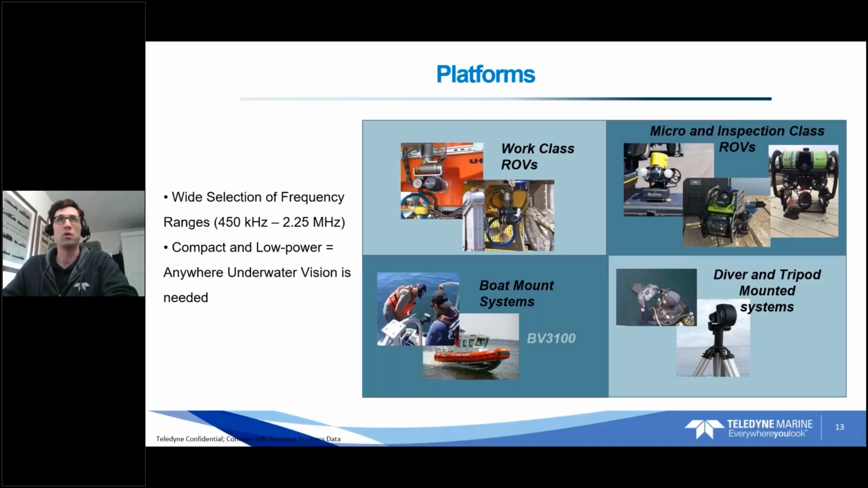It's commonly sold with the Blueview 2D sonar. You can imagine the uses of that for navigation of the ROV, for quick inspections, places where you can't get a surface vessel. Speaking of surface vessel, boat mount system, very common, probably the most straightforward. Attaching the sonar to a pole, hanging it over the side will get you some really incredible imagery of whatever you happen to be looking at.